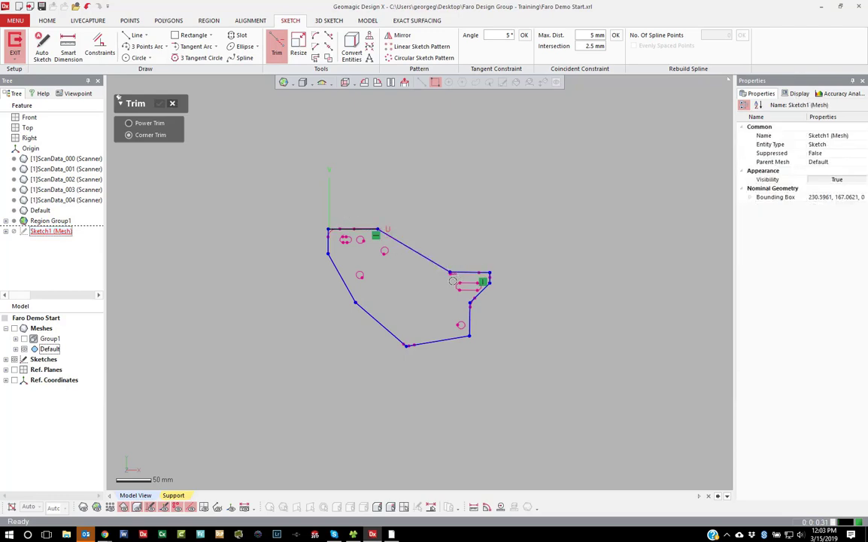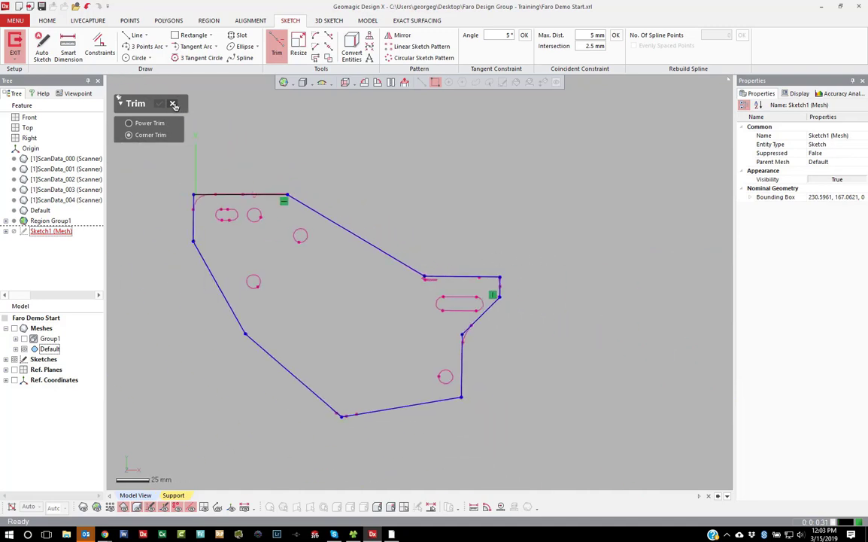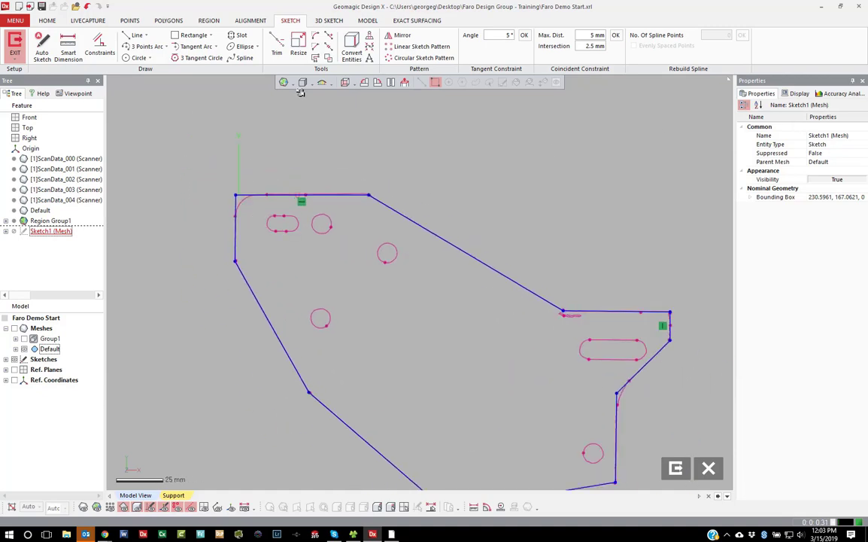That's one thing, because sometimes if the endpoints are near each other, it looks like it is trimmed and it's not. If for some reason you want to check that, you can come over to Accuracy Analyzer, Disjointed Ends. Anything that is not connected will have a turquoise end if you run disjointed ends like that. So you'll see two turquoise line dots next to each other in there. That doesn't always stay on. I set disjointed ends and turn it on, but it's not always persistent.